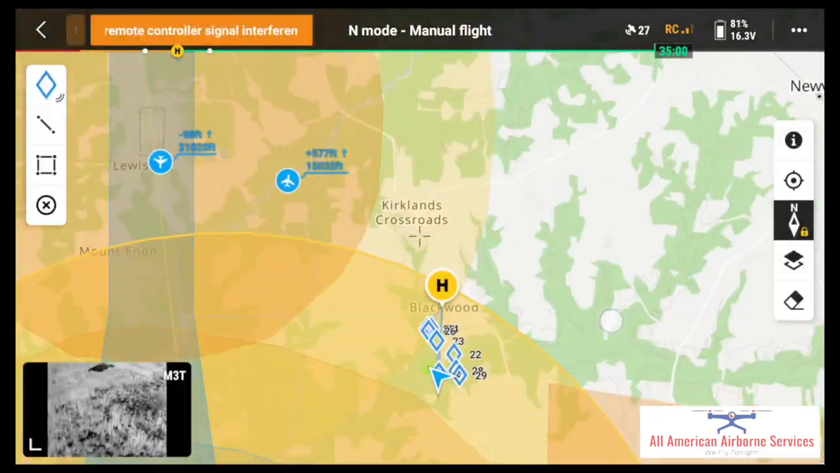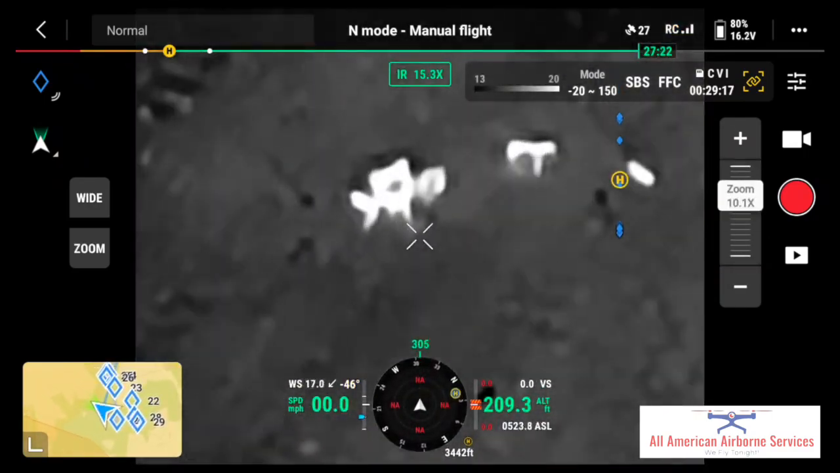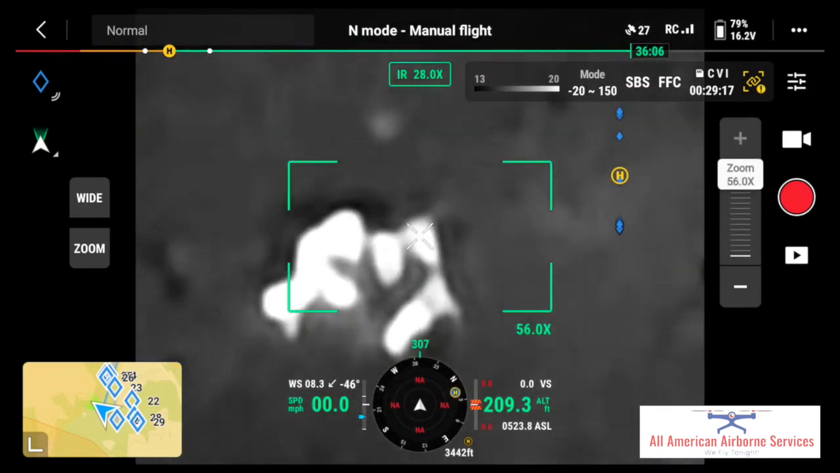So now I've gone back to where I found deer earlier, and I'm just beginning to look for where the rest of the deer are.